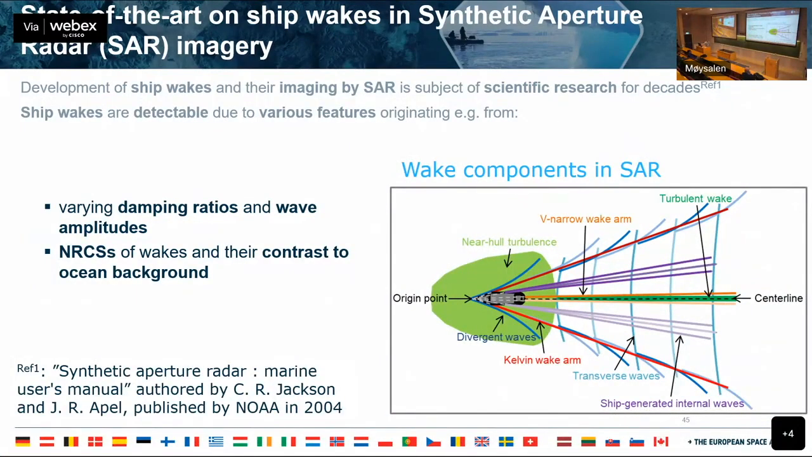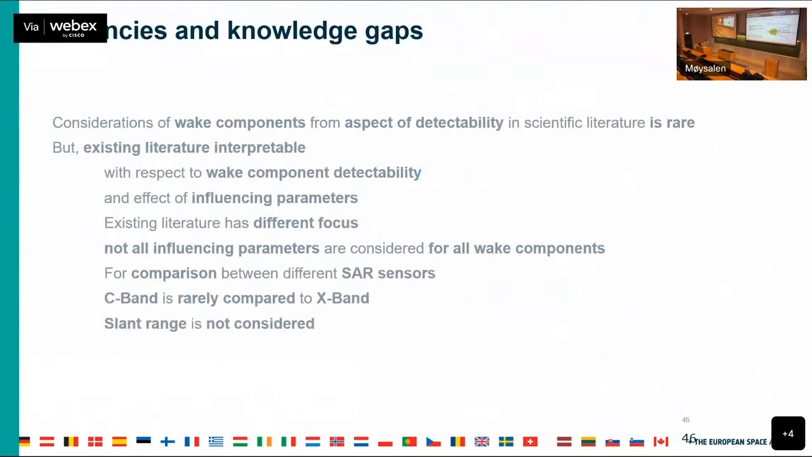So he first breaks down the different features of the ship wakes that we can see. So these divergent waves, the V wake arm, the turbulent wake, transverse waves, ship-generated internal waves, and even the Kelvin wake arm. And some of the knowledge gaps, so he did a pretty extensive literature review. I'm not going to go through all of them, but one of them here is C-band and the rare comparison with X-band radar. And then also the fact that the slant range is typically not considered in the literature.